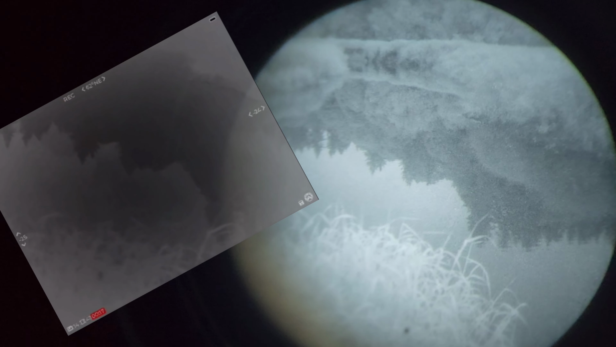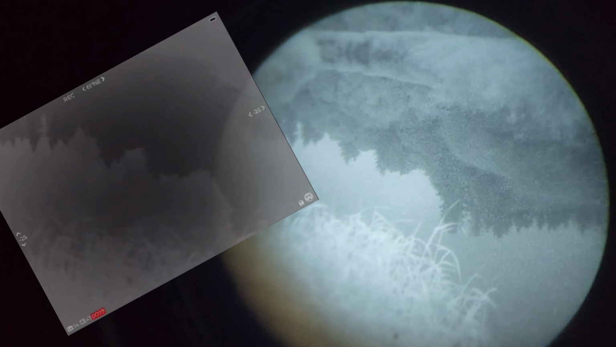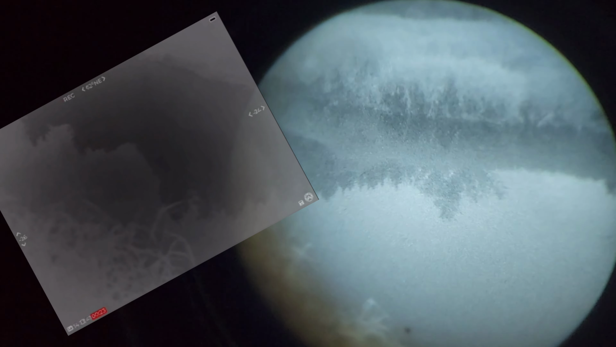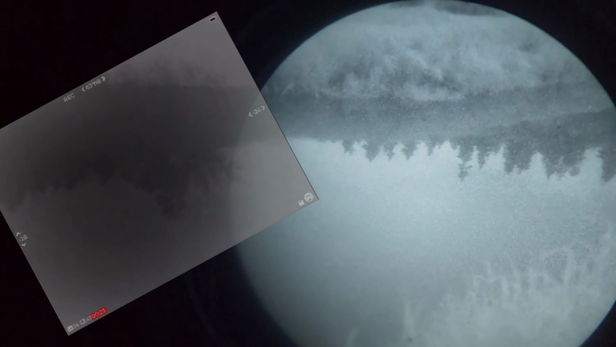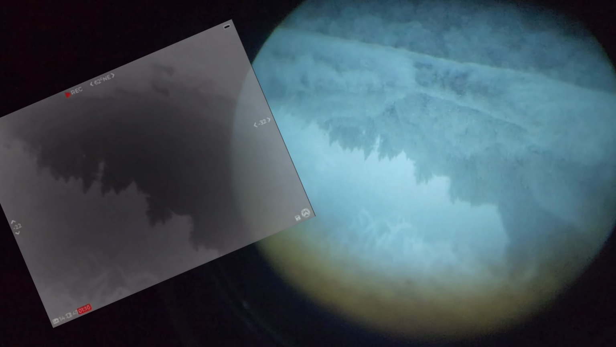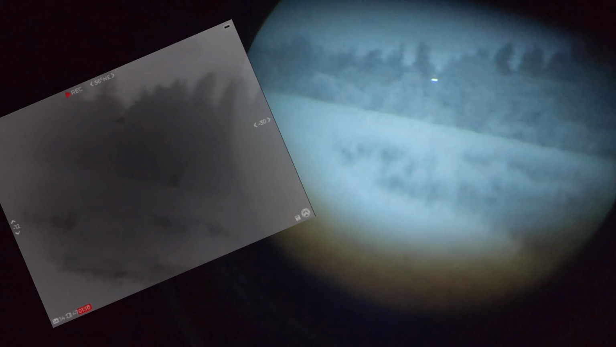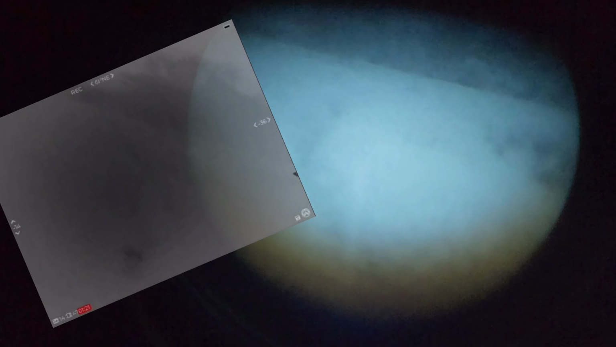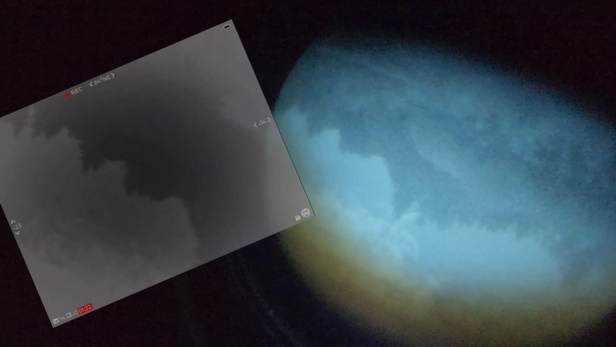And rounding the final corner for this video, we're going to be looking at the reflections in water again, because I just think it's that cool. If you look up in the distance there, you'll see a house. You can pick it up on both the thermal imaging and the night vision at the same time. And just like that rabbit from earlier, there's a deer that snuck up on me because I wasn't looking through the thermal camera. I just am not good enough with my eyes to pick up the deer at this distance.